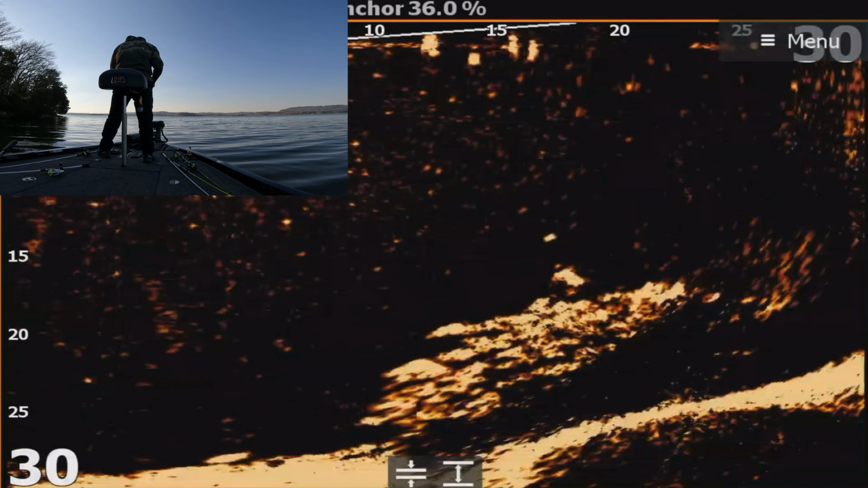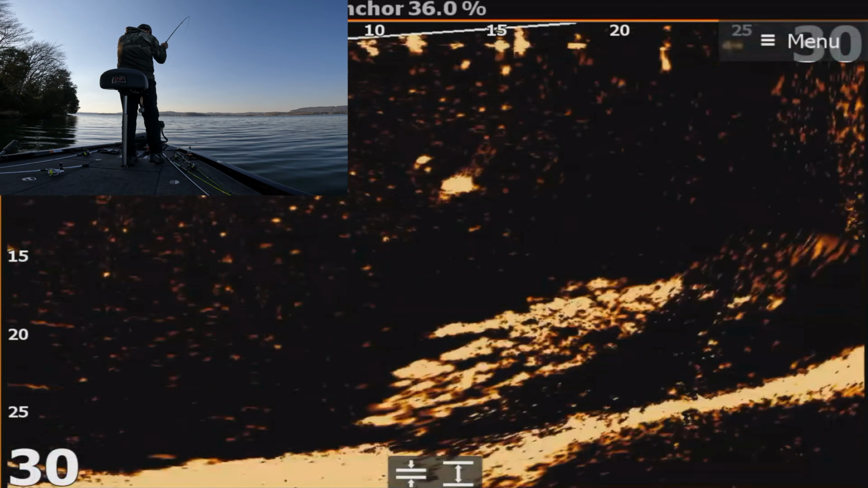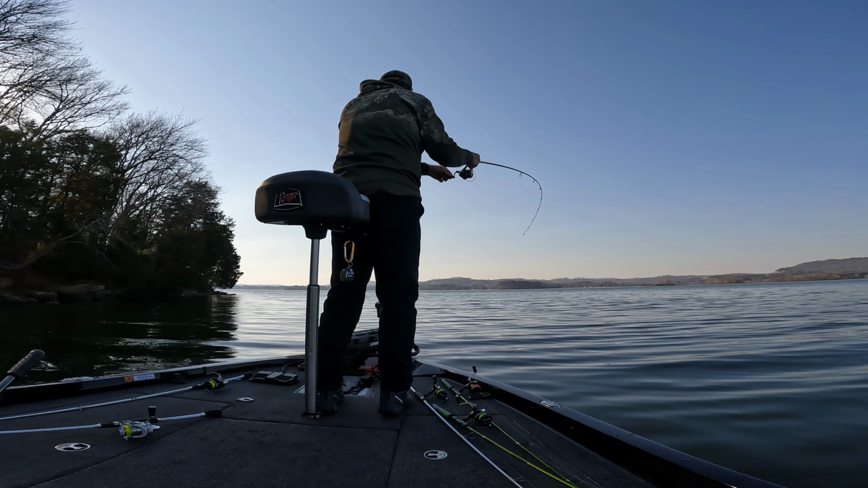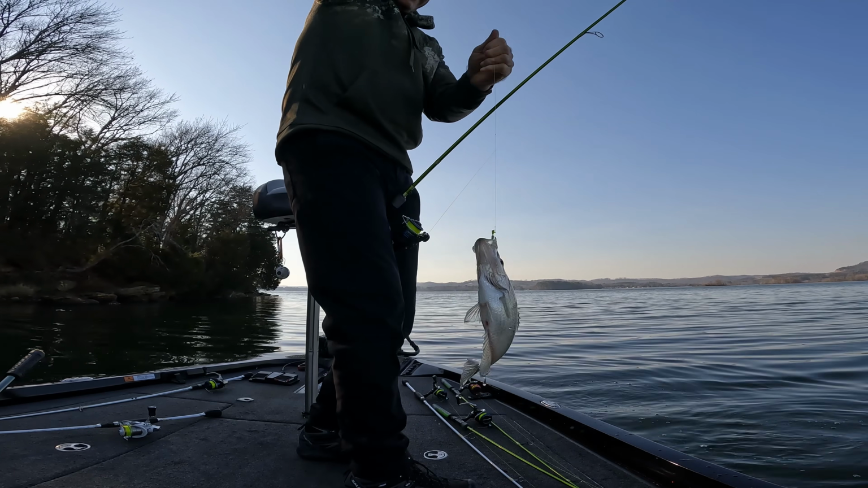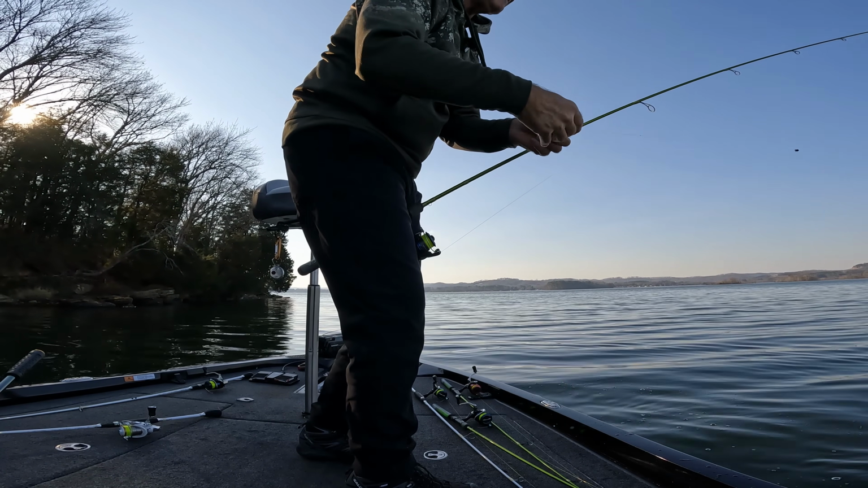Got one coming pretty hot. He's gonna eat it. Got it. That's a good one too. You could tell by the size on the fish finder. Yep. He's good. Bigger than the last couple. All right. That's a good one. So that's how you do it.